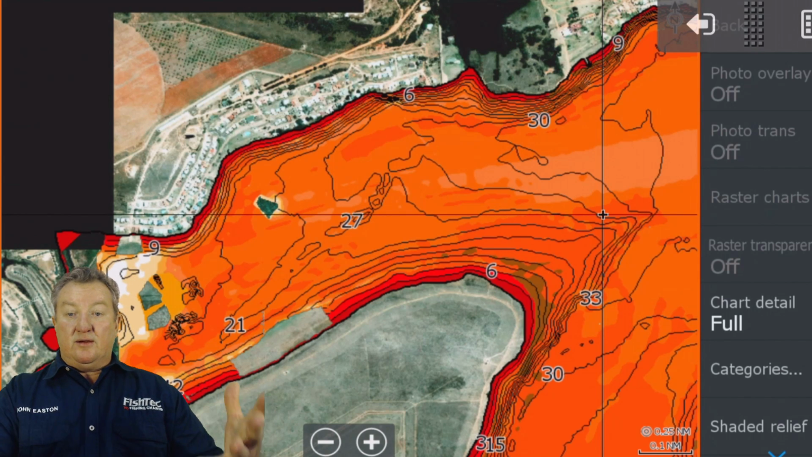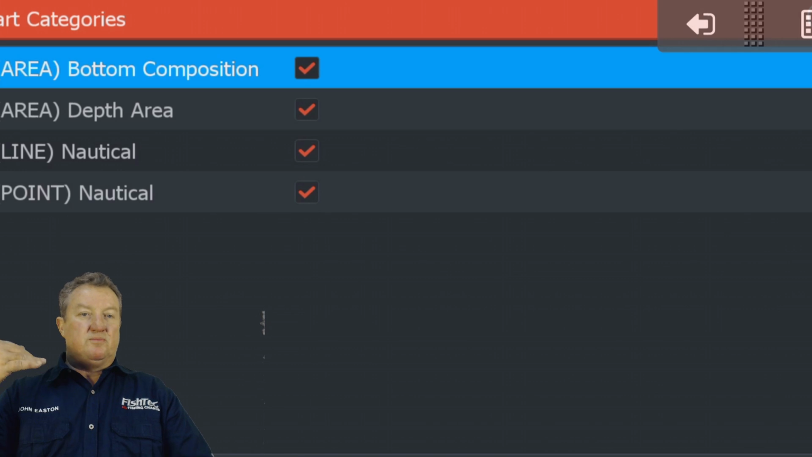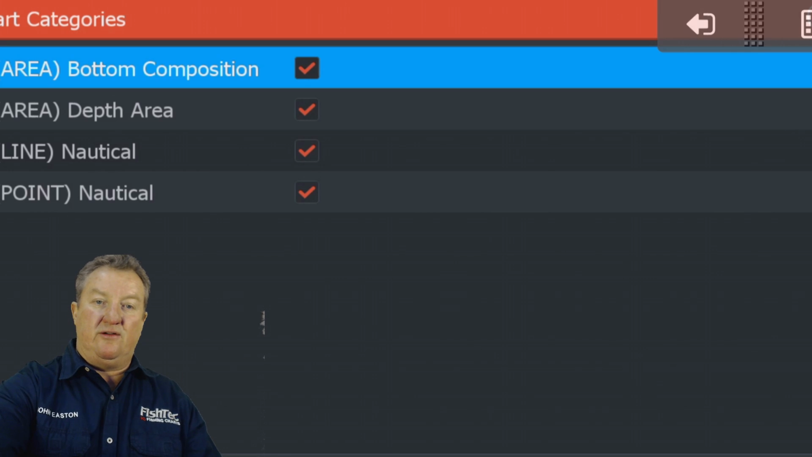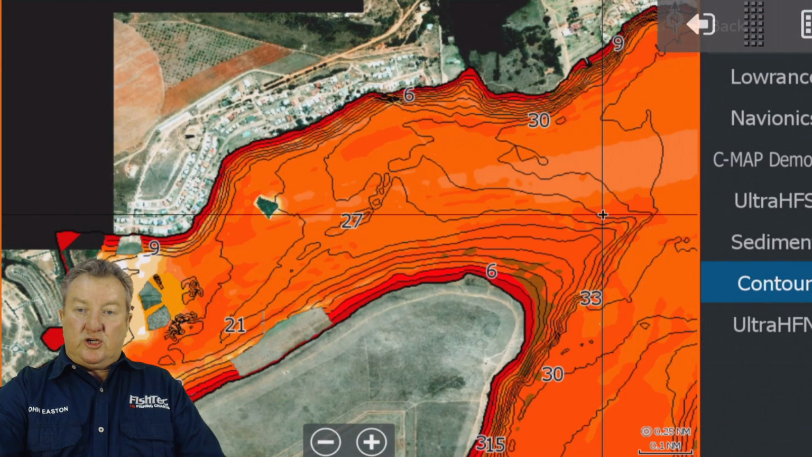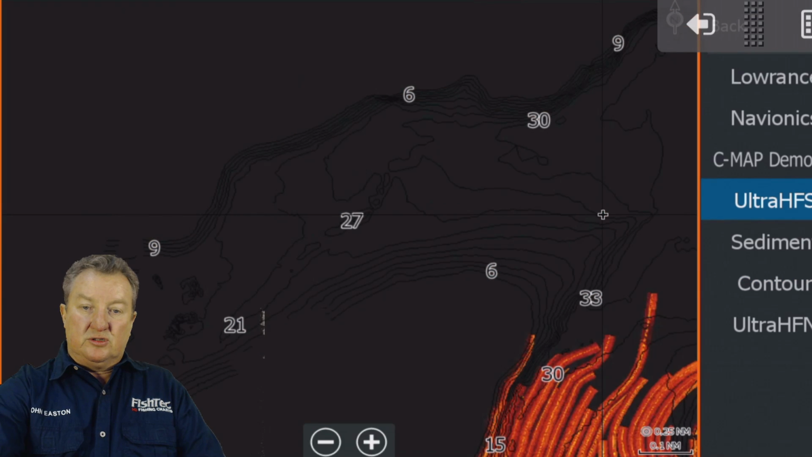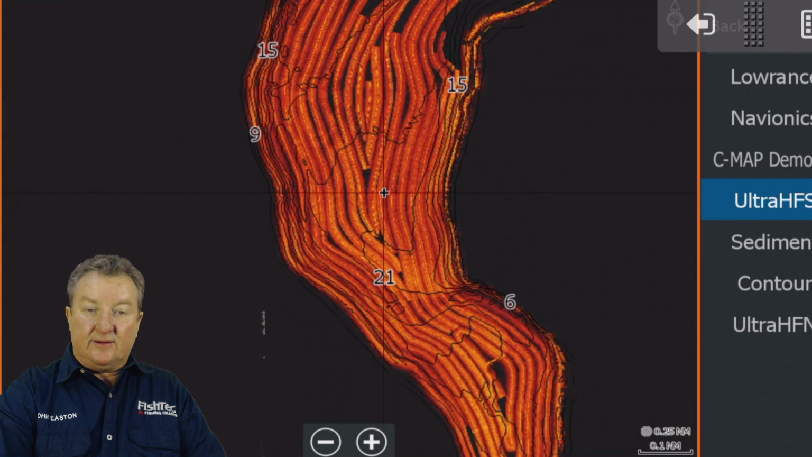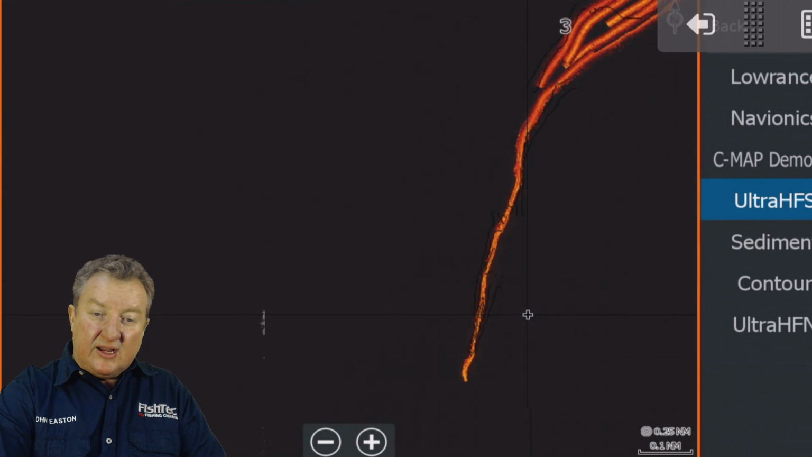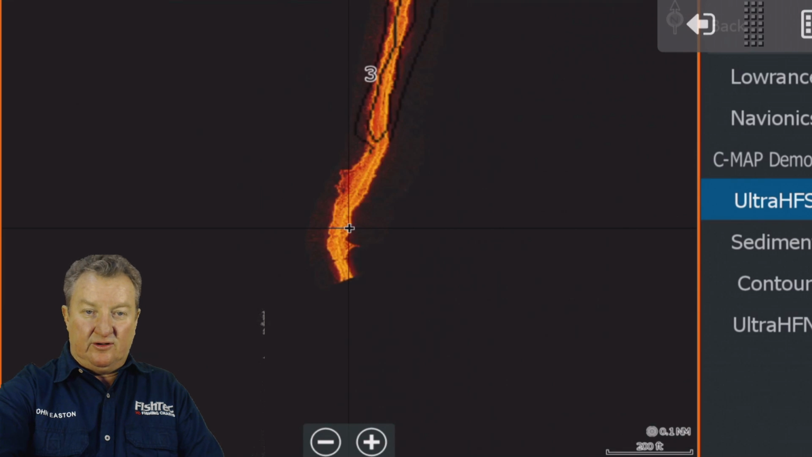So guys, like I said, under the contour layer chart, we got bottom composition, we got satellite, and we got contours, and yeah, so everything's there. Then the Ultra HF is in the south. You'll see from here, just south of the yacht club, it goes all the way down here, right into the river, and it goes all the way down. I just couldn't go any further. This was the end of the line for me.